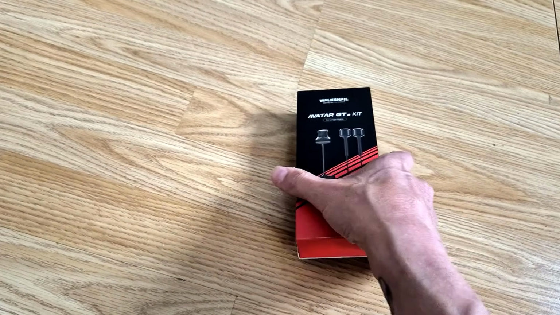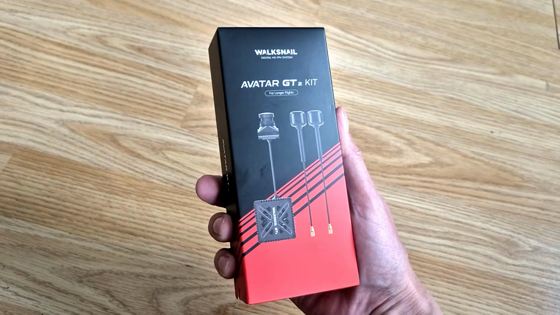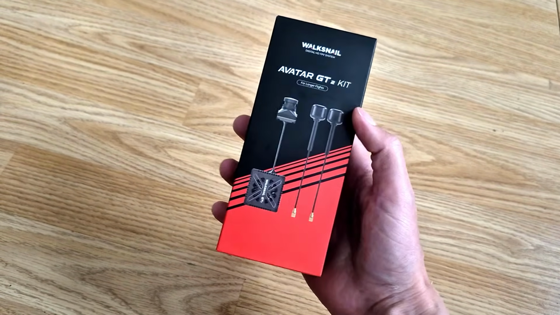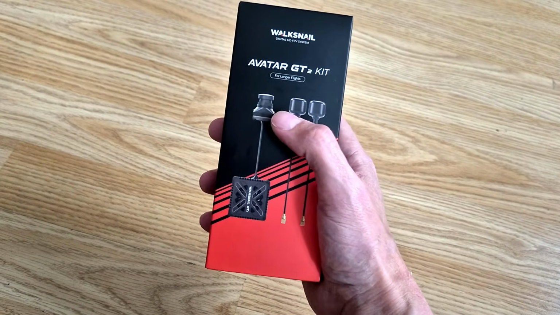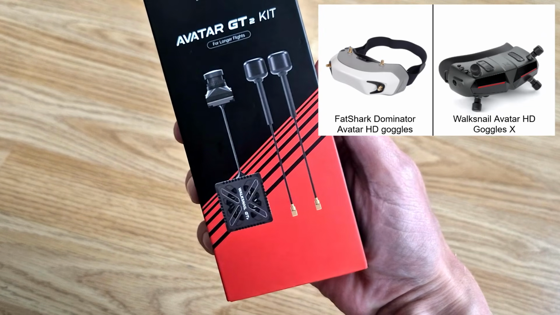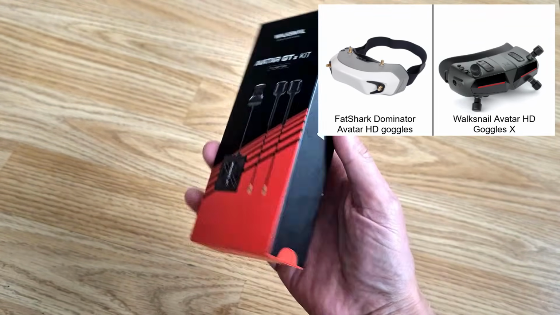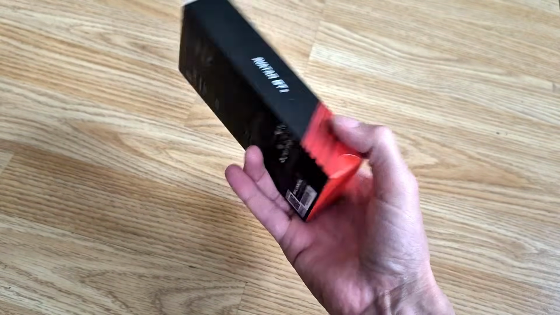Alright, so for the last couple of days I've been playing around with this guy here. This is the new Walksnail Avatar GT2 kit. And just in case it's not obvious, this is a camera and video transmitter combo which is designed for use with the Walksnail Avatar HD FPV system. And this new kit is Walksnail's new flagship.